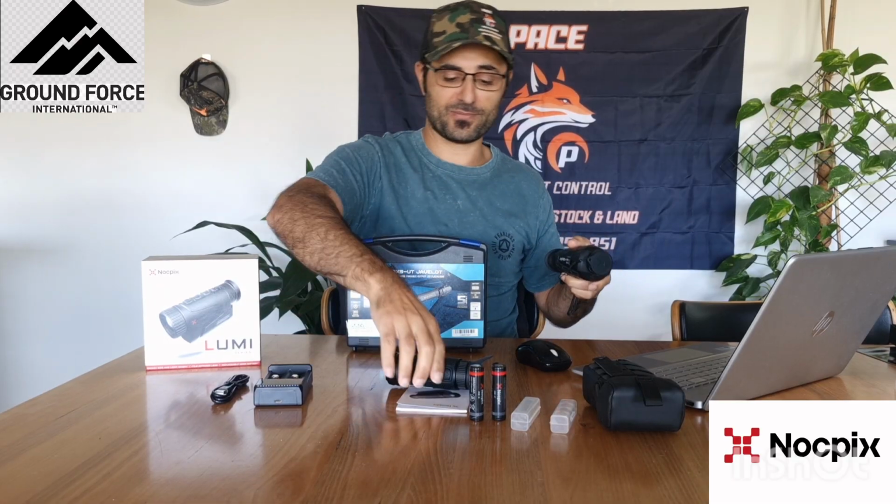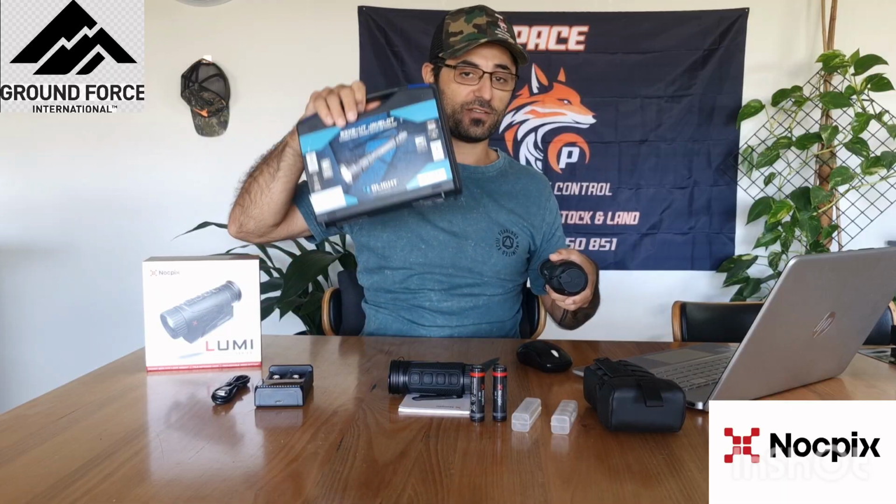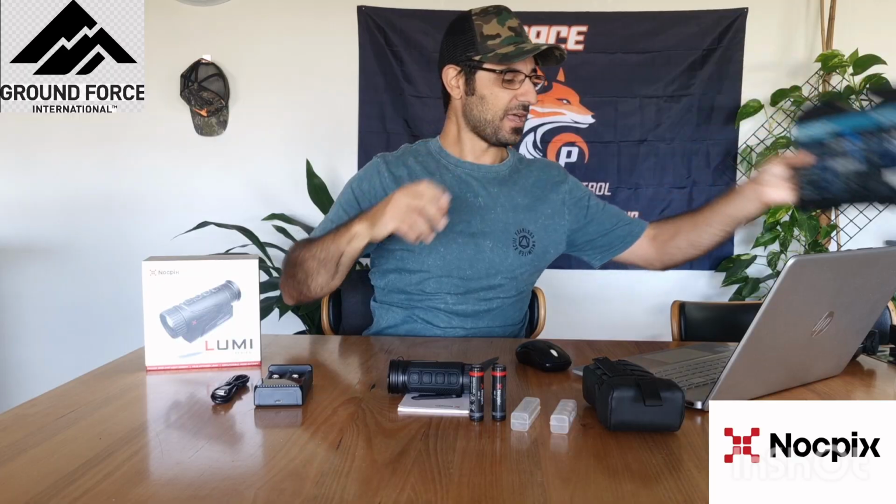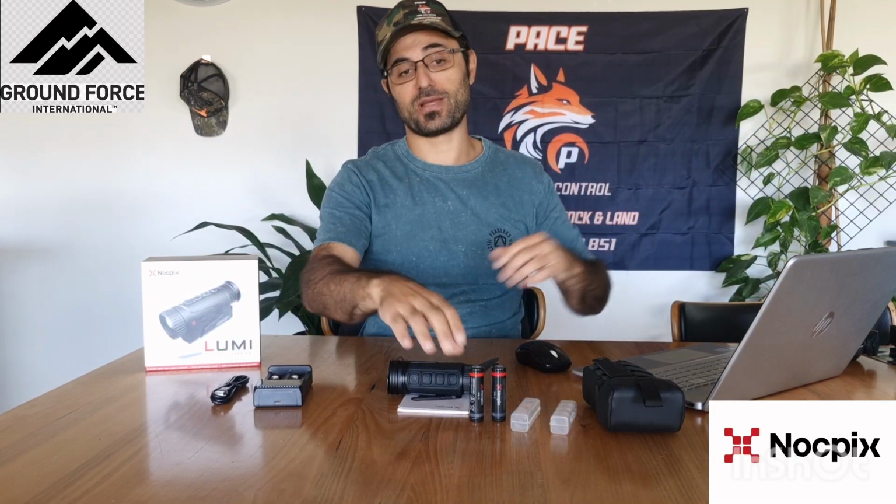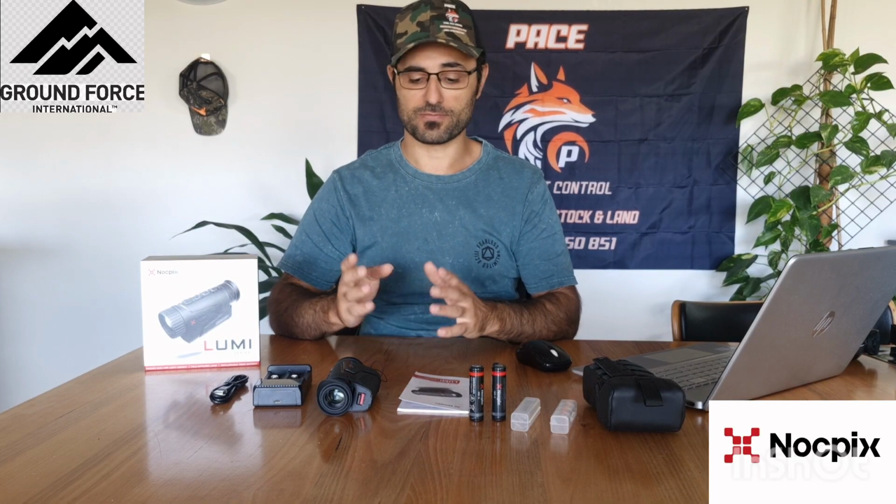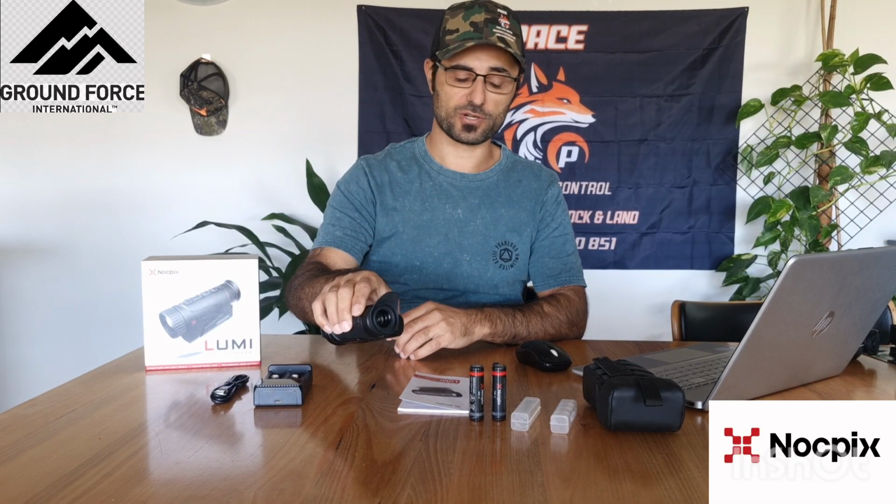So for just under $800, you can pick up the Nocpix Lumi P13. Go get yourself an O-light, which I believe can be from $200 to $300 when they're on special. And all you basically need is your firearm, and you're out thermal hunting. So that's if you want to get straight into it. But if you've got the money there, then sky's the limit. You can go get your thermal monocular, you go get your scope, and go get all the bells and whistles. But if you are on a budget and you just want to get into the sport, then the O-light is the way to go, and the Nocpix Lumi P13 to get you out there straight away.